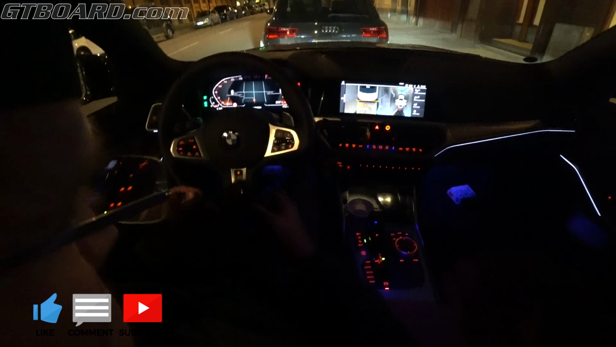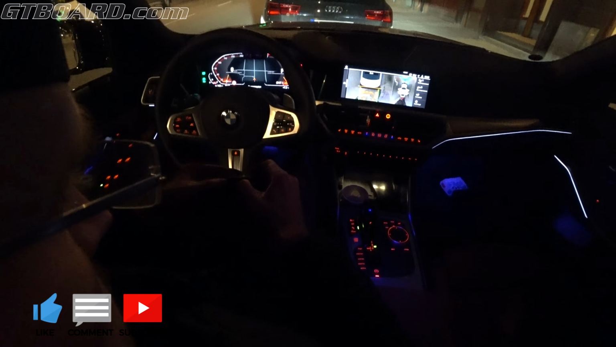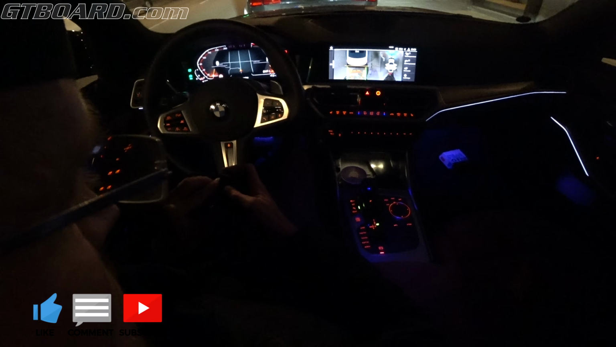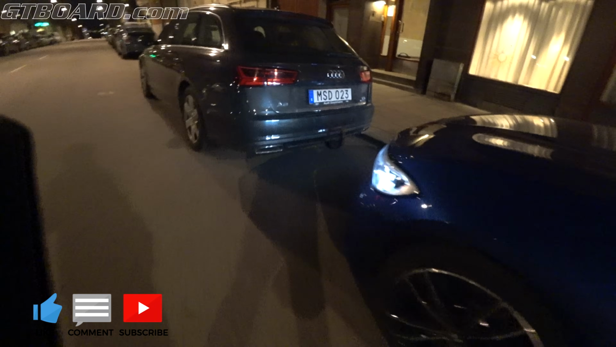Let's see how it works. Yeah, it didn't crash into the bumper.